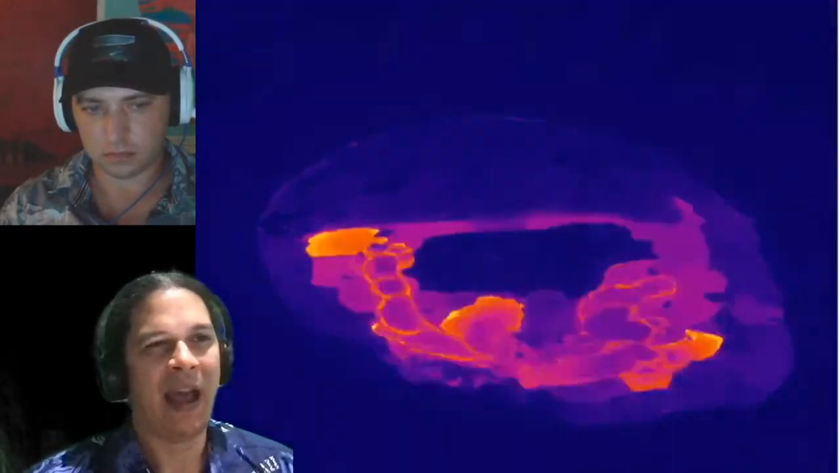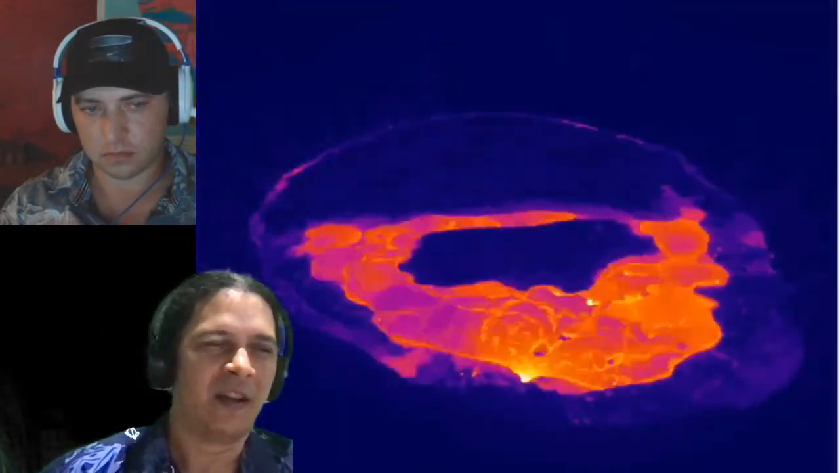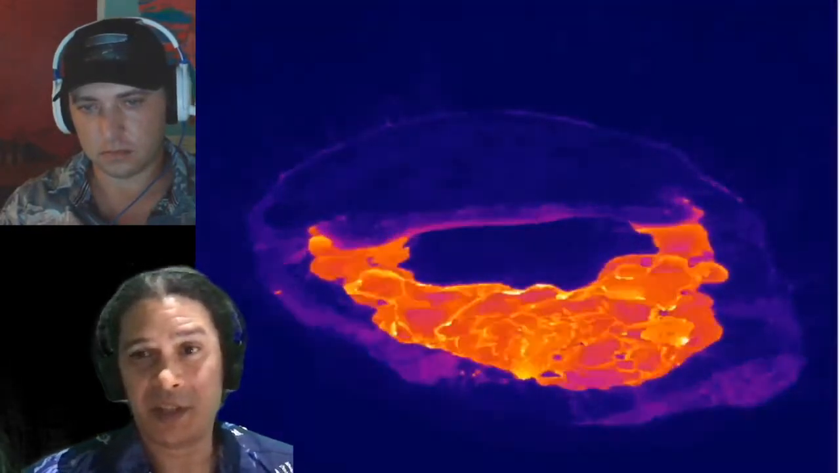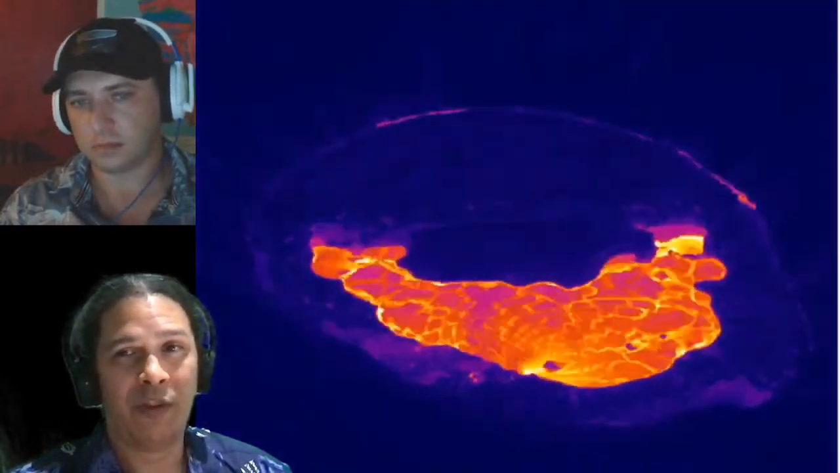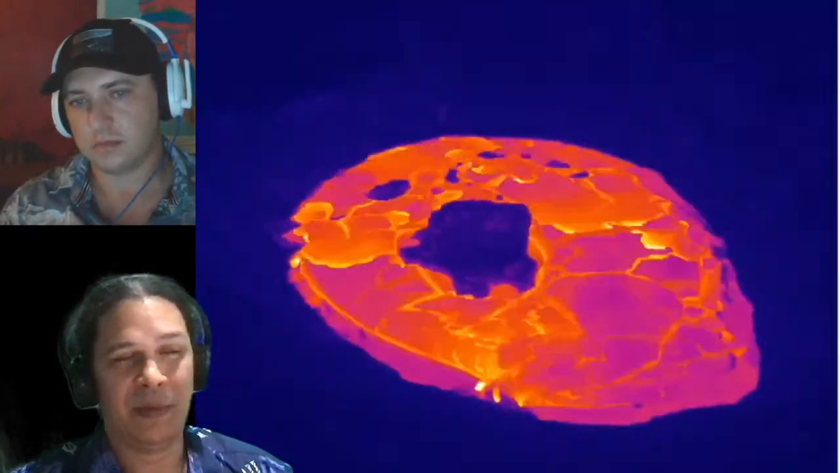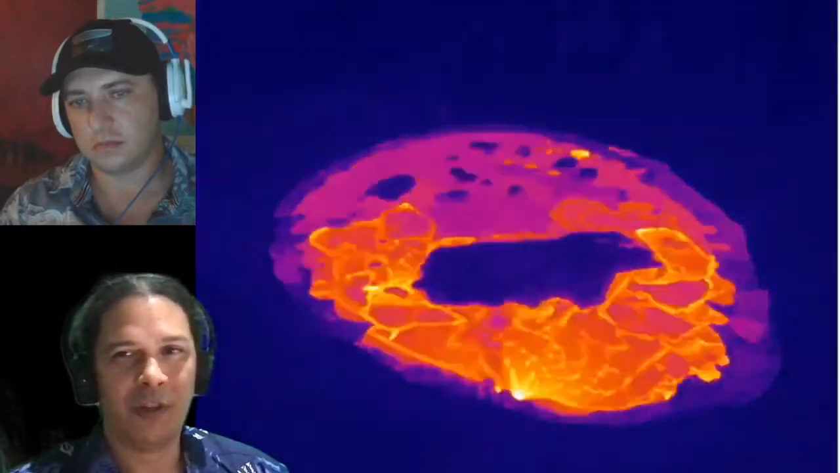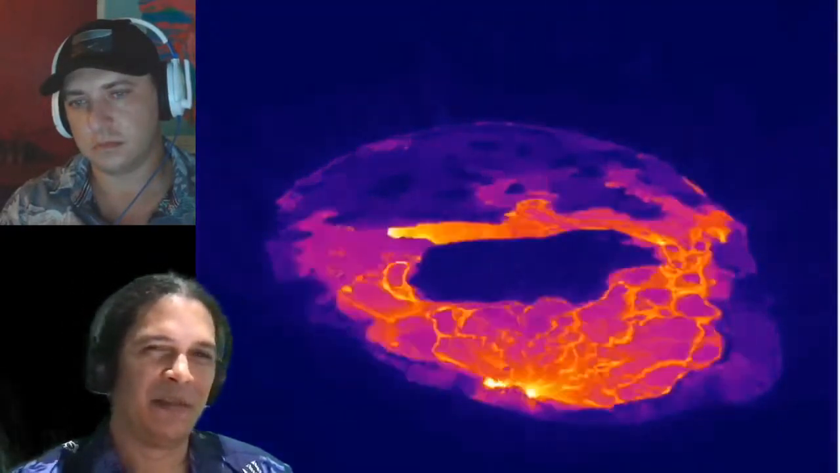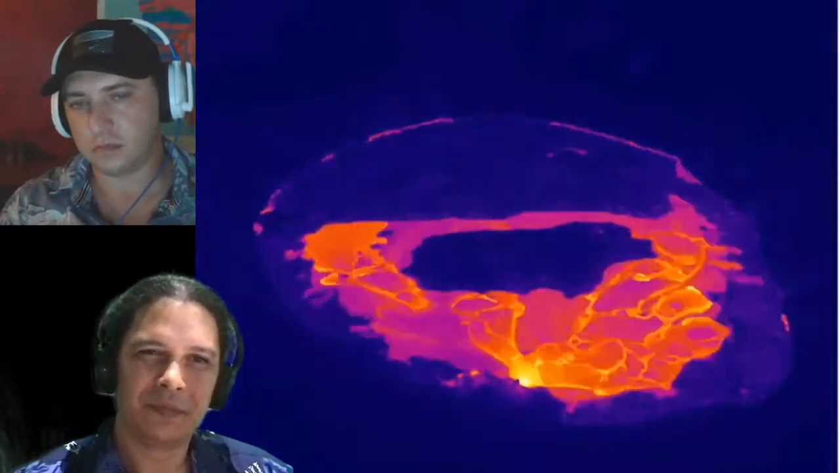So while we can see the patterns and rely on those, it's hard to really say, oh, that color represents exactly 300 degrees Celsius, or how does it compare to the other sides? I'd love to have more information on the temperature, the chemistry. If that lava has been sitting underneath that crust for a while and is degassed, for example, and is more crystal rich, that'd be fascinating to see. But we just don't know. All right.